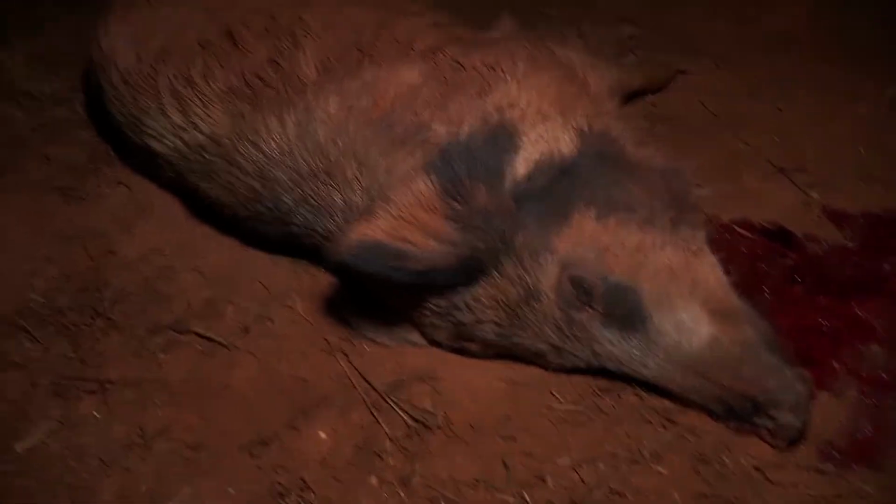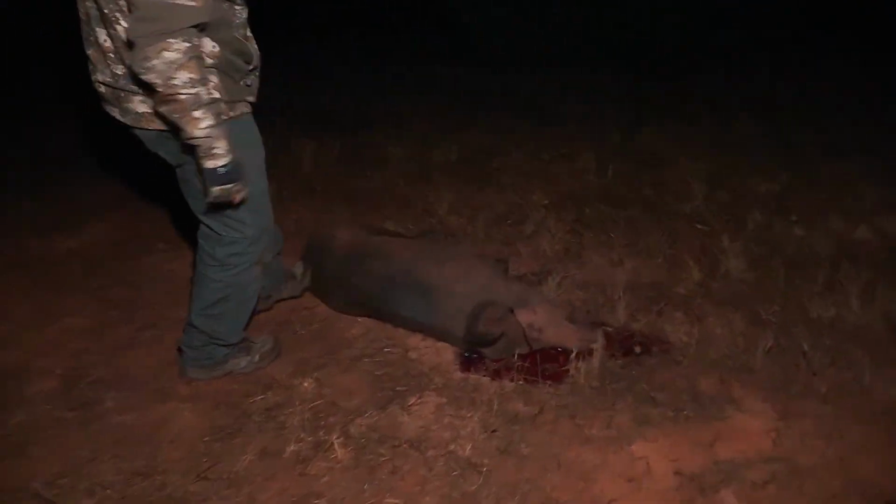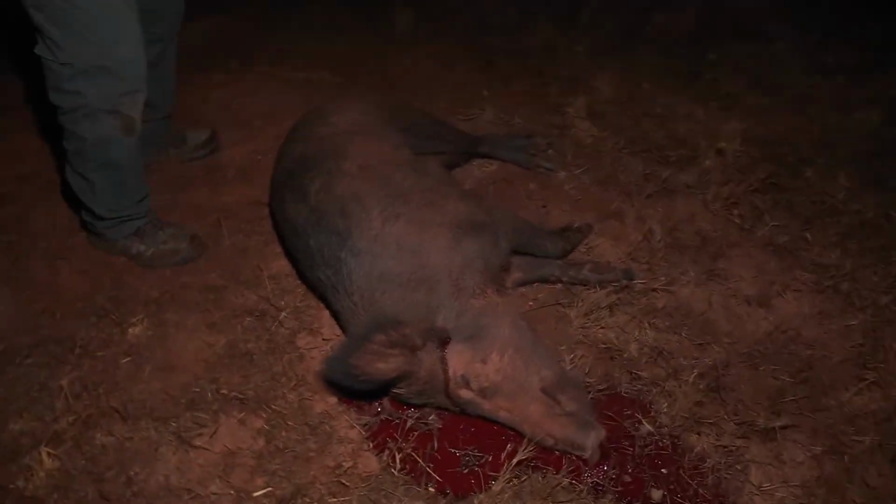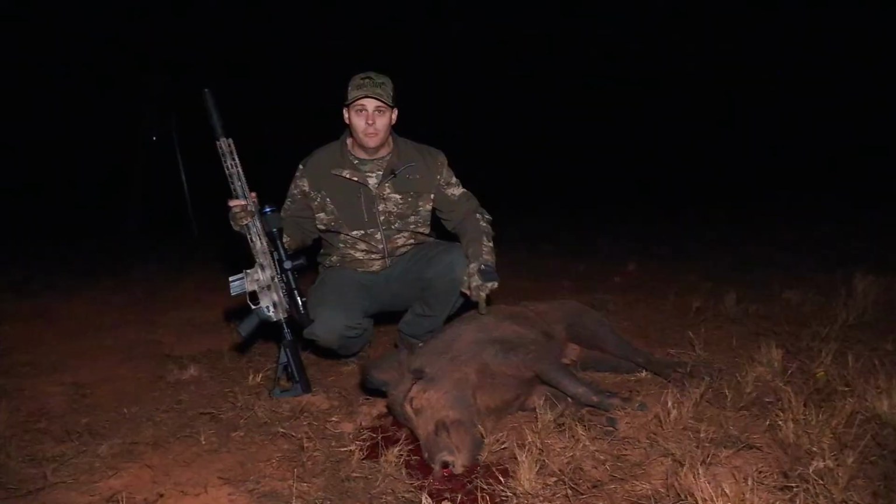Let's go see that sucker. That was fun. 14 yards. How about that, buddy? I'm gonna have to do that more often. 5 yards away. Oh, that's a big one, dude. That's way bigger than I thought it was. Heck yeah, that was cool. She was definitely the big one of the group.